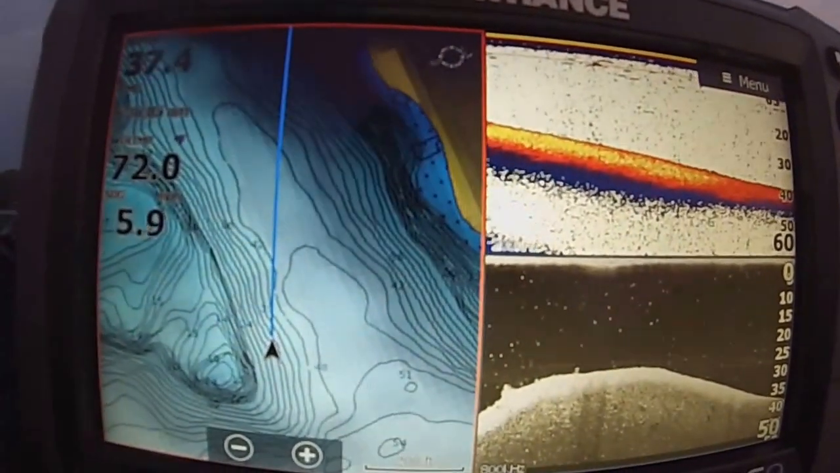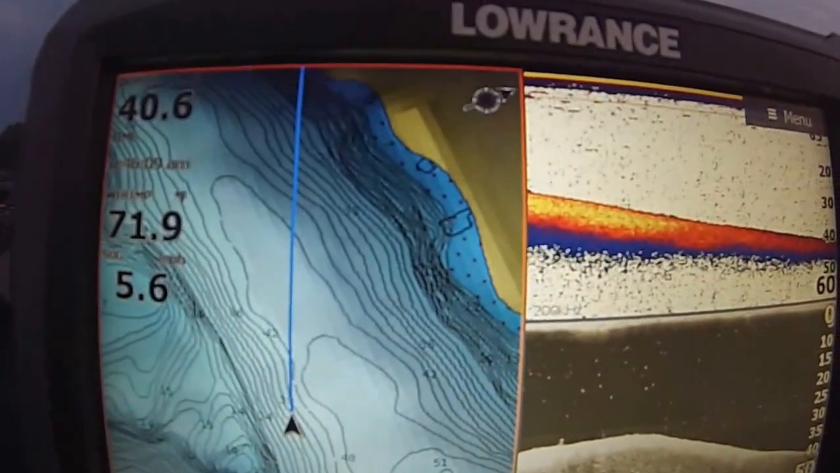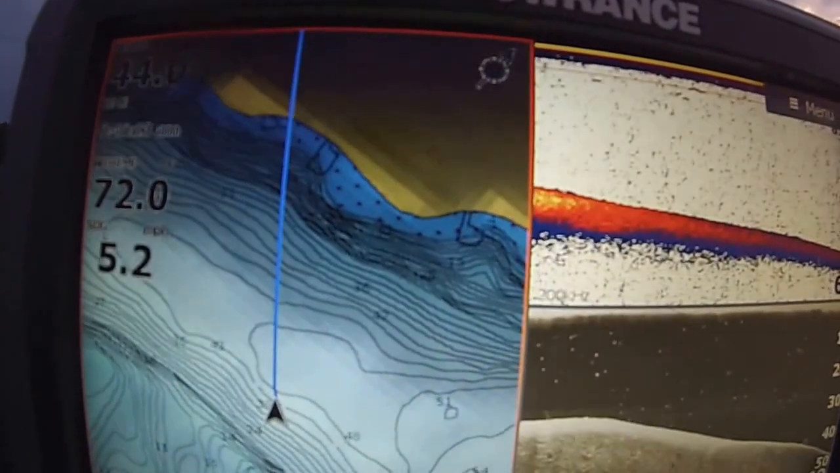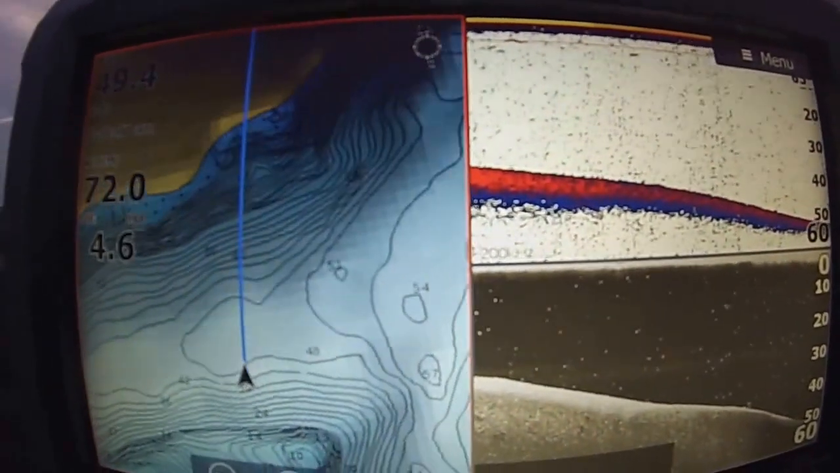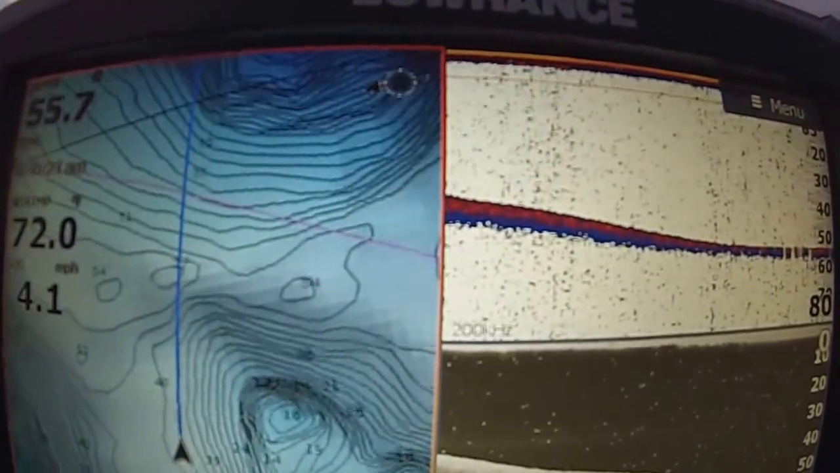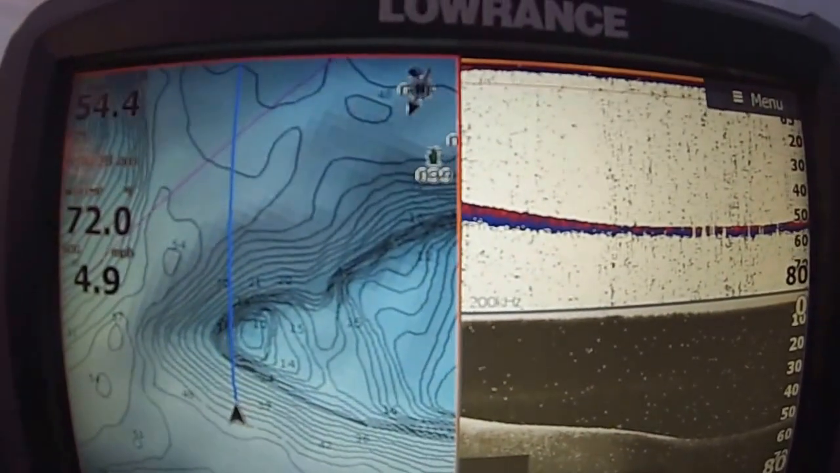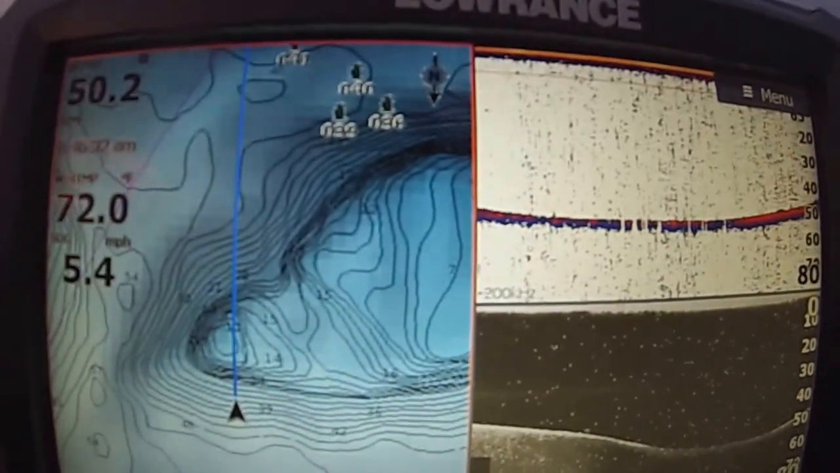Now this is going to be hard to do if you don't have some type of topo map like a Navionics card. If you know the lake really well and you have fished it all your life, probably you don't need it because you know where all the humps and points are. But if you're on a new lake, you have to have some type of Navionics to show you where contour lines, humps, and points are.